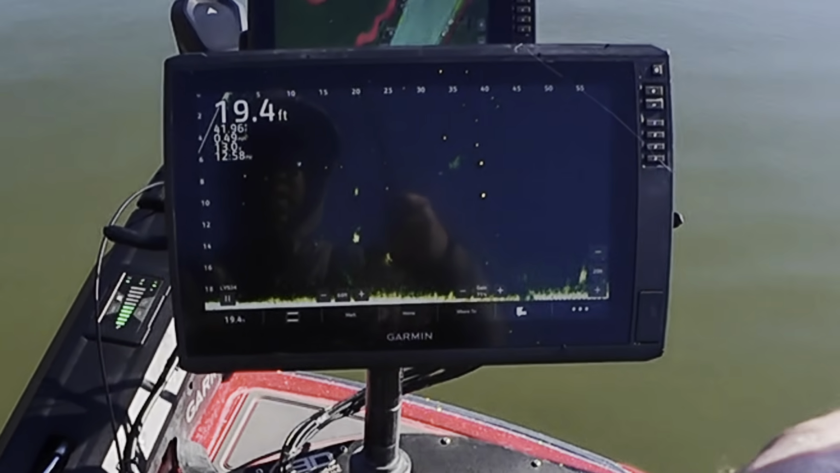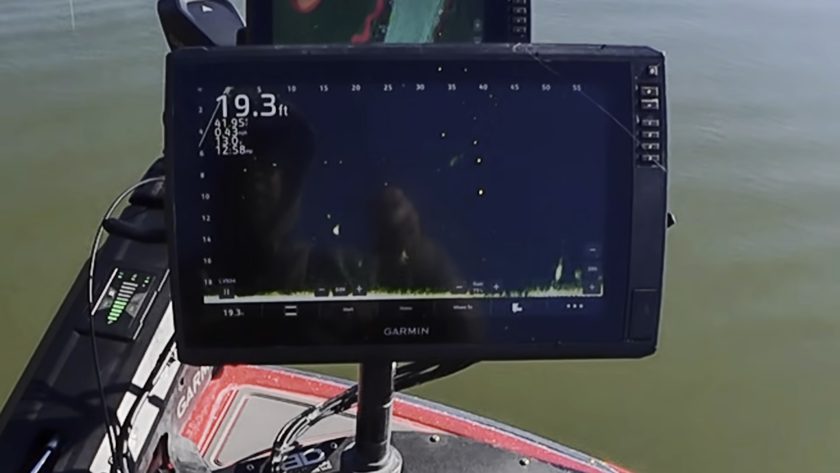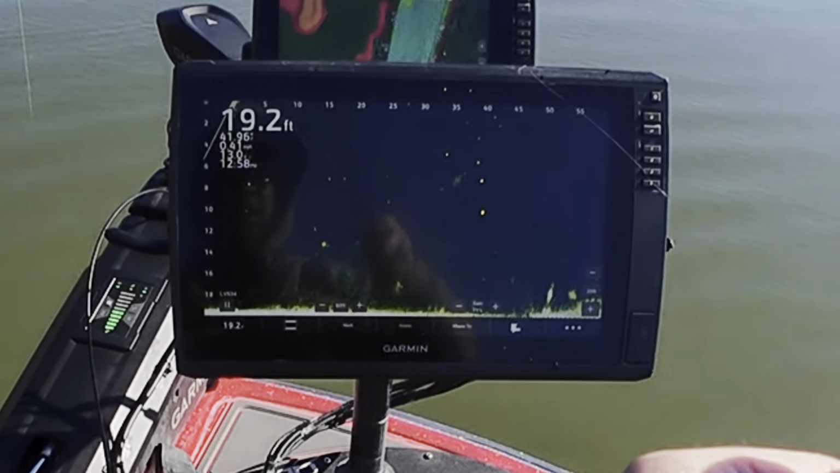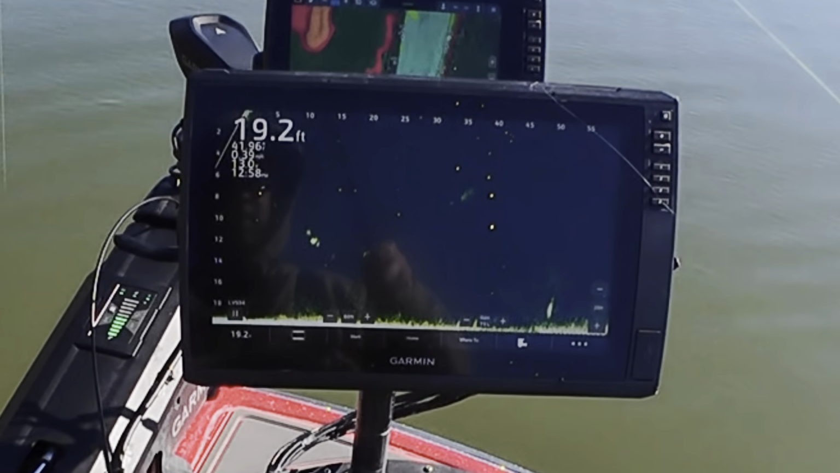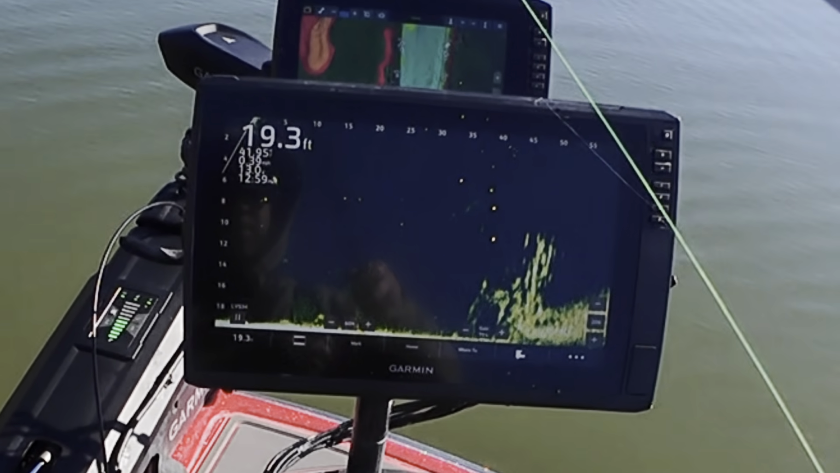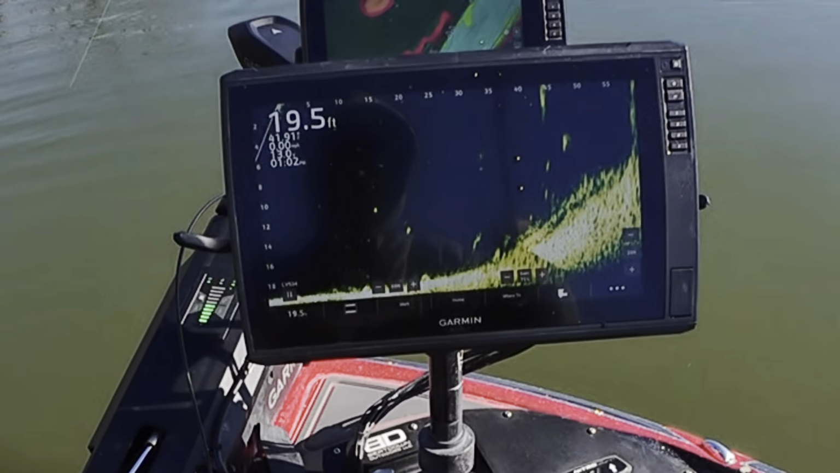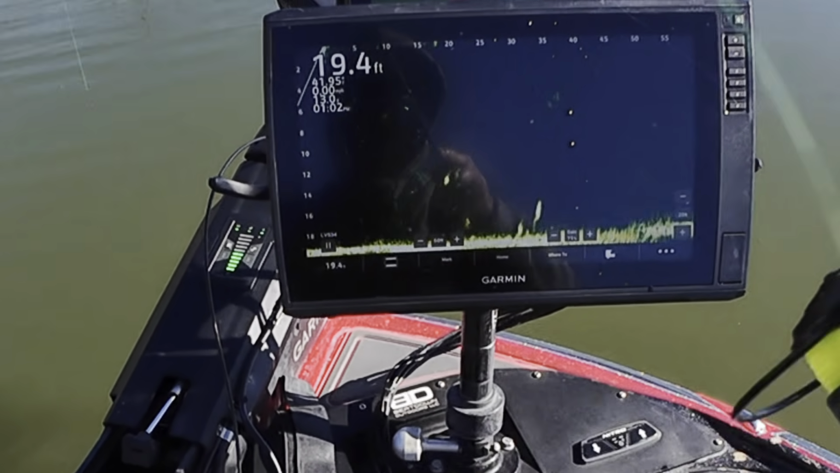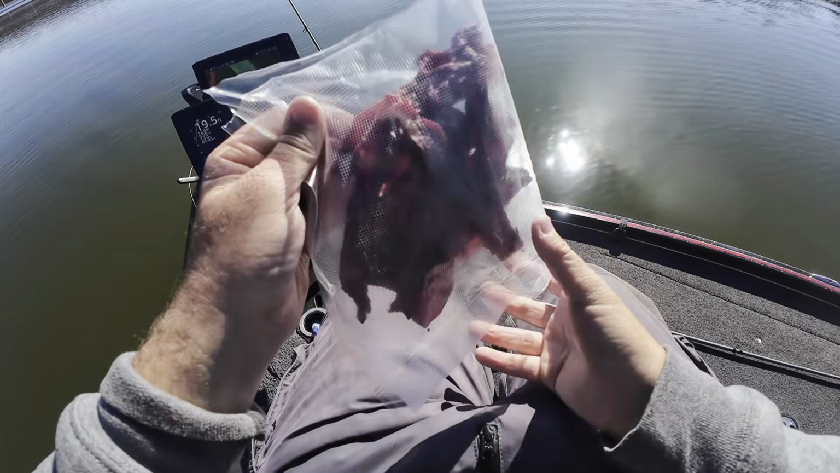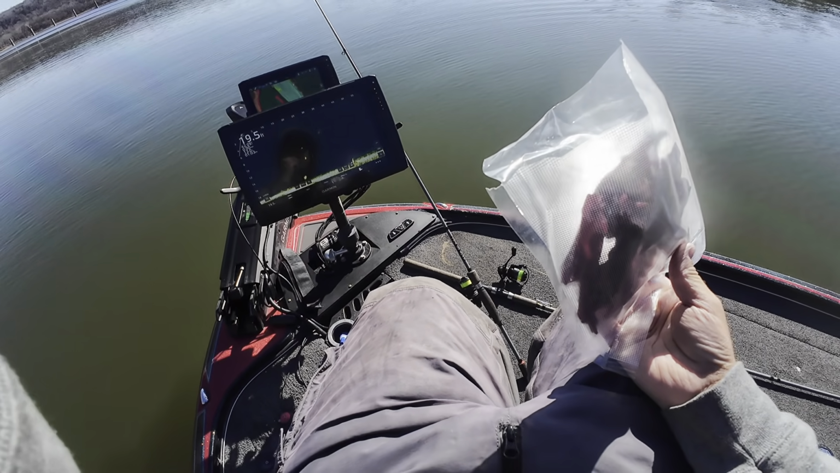This is not easy, to cast a little bitty jig out there and put it on that little dot on the screen. But I'm making it happen. I got him chasing it. Oh, he turned away. Dang it. Whoa. Spooked him. Didn't pack a lunch today, but I brought some of my homemade deer jerky I made, and I'm going to snack on this while I fish.